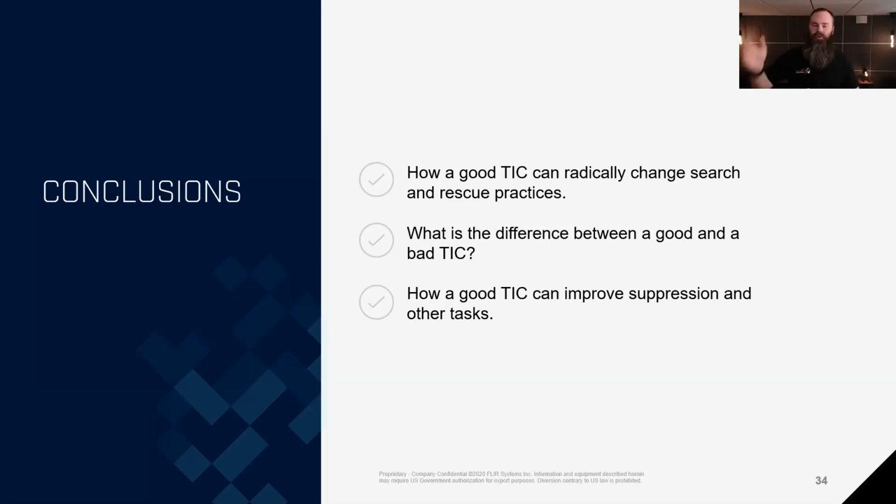Just as you do with search and rescue, you need to have it at the start. It's not something you add on later, because it shapes everything, how you look at how the team works inside and so on. So for me, it is a radical shift in how I train firefighters and how I look at firefighting if you have a good tick in your firefighting team.